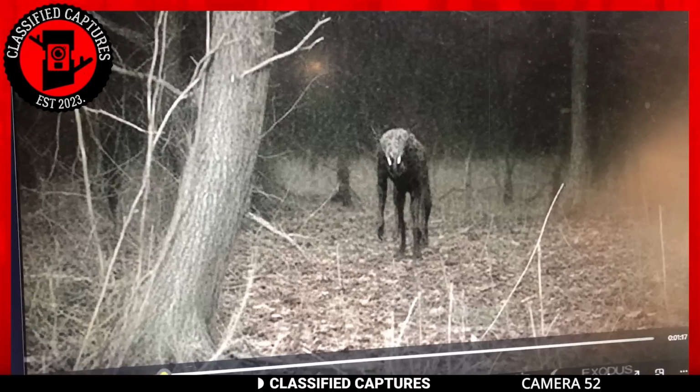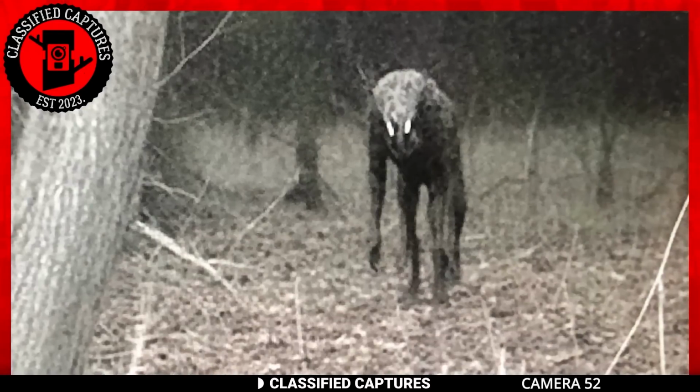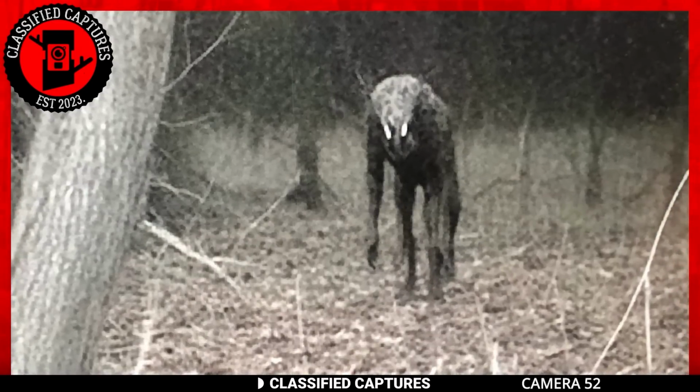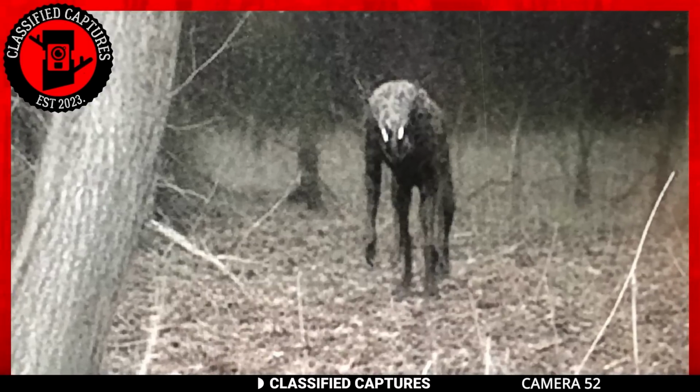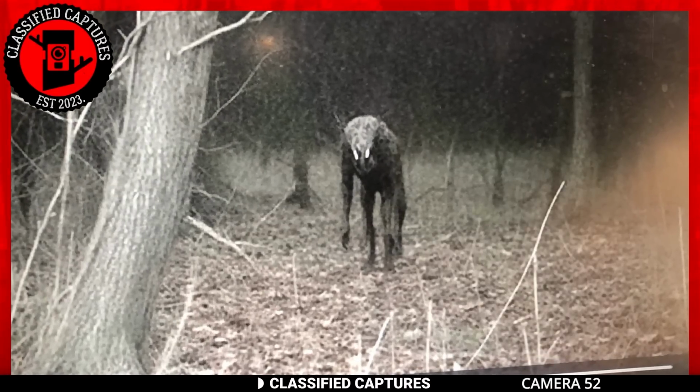This leaves us with many questions. What is this creature? Where did it come from? Are the inhabitants who live near where this was filmed safe? So many questions. But hey, I'm dying to know what you make of all this. What's your take on this spine-chilling creature captured on that trail cam?